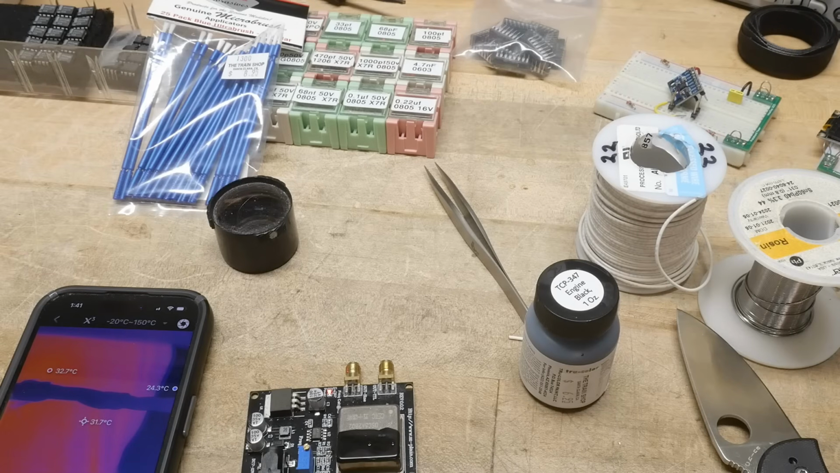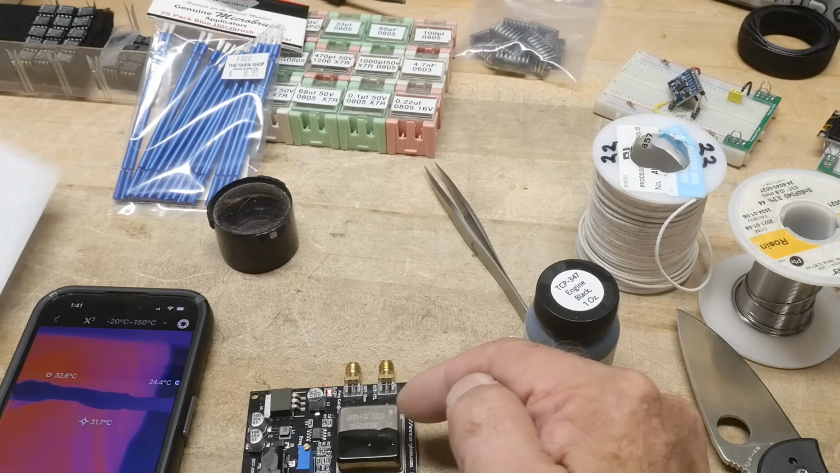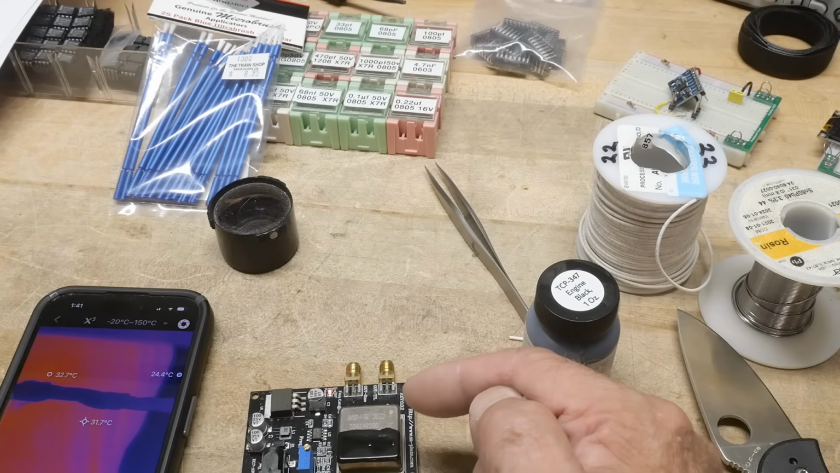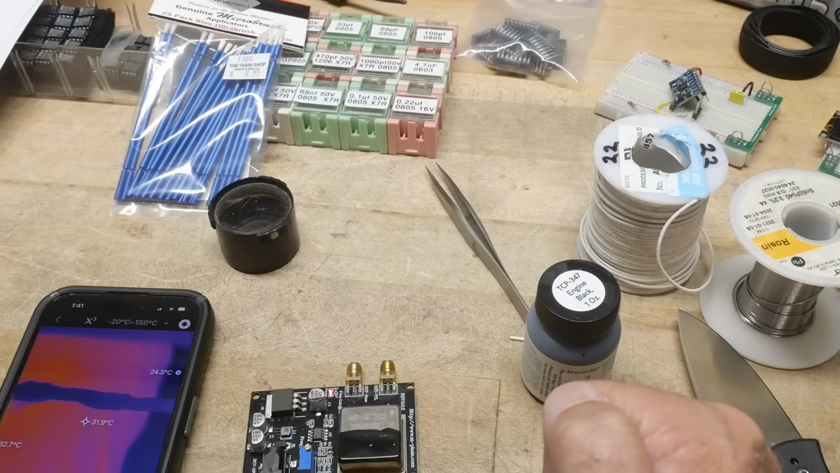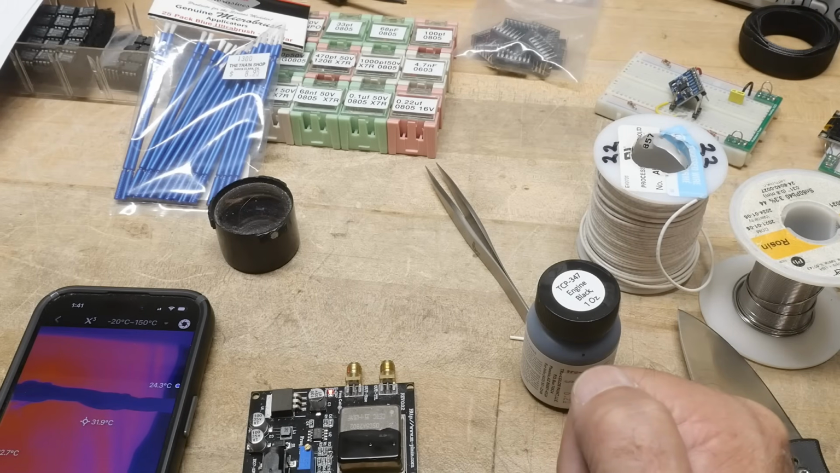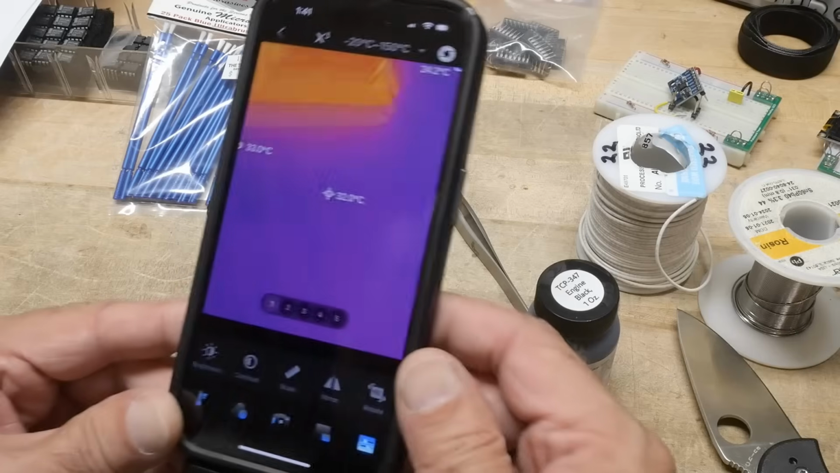No. Let's go for steel. Stainless steel, polished, buffed. Yeah, stainless steel oxidized polished. I'm going to say it's around 20%. This is only giving up 20% of its internal heat, whereas this over here, starting to dry, is going to be giving up around 95% of its heat.